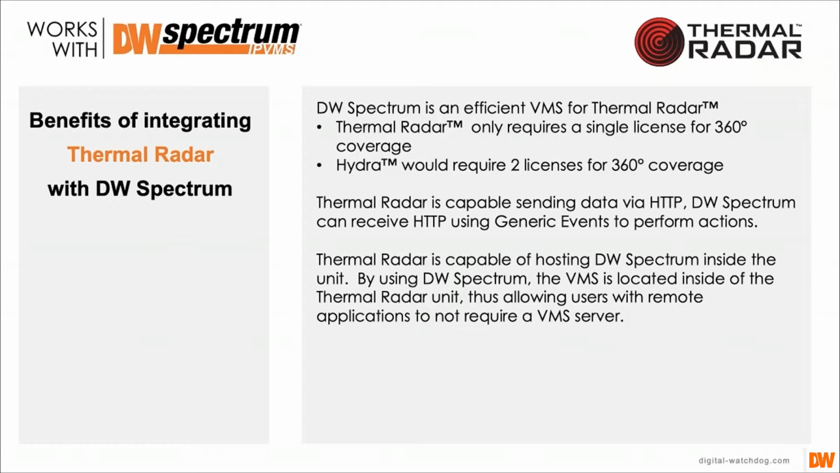The thermal radar just requires one license, and then one license for the PTZ. So you're ostensibly getting about 8 to 16 thermal cameras with just one license in the system because of the way that we consolidate that and flow the 360 into the VMS. We're great at sending an HTTP message to DW Spectrum, and they can receive that.